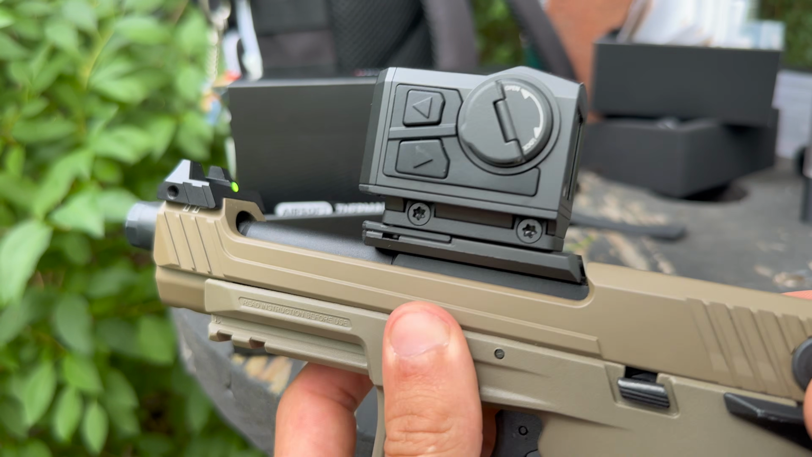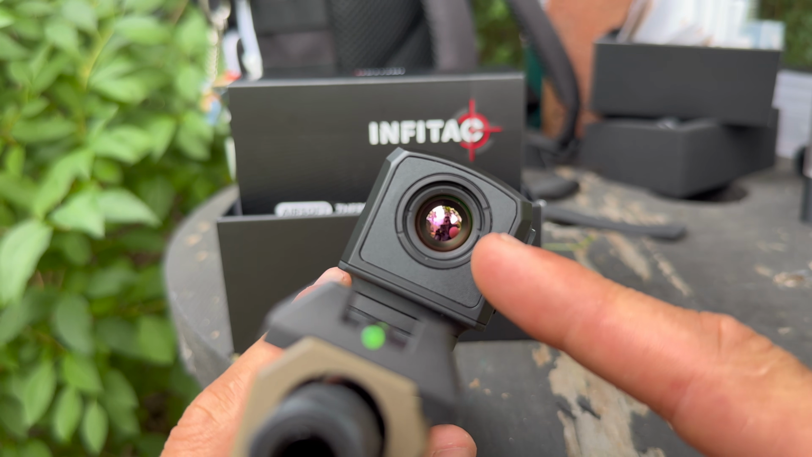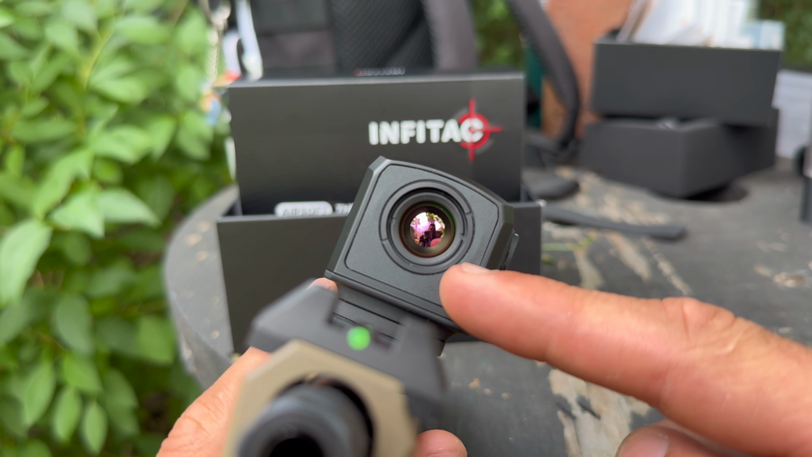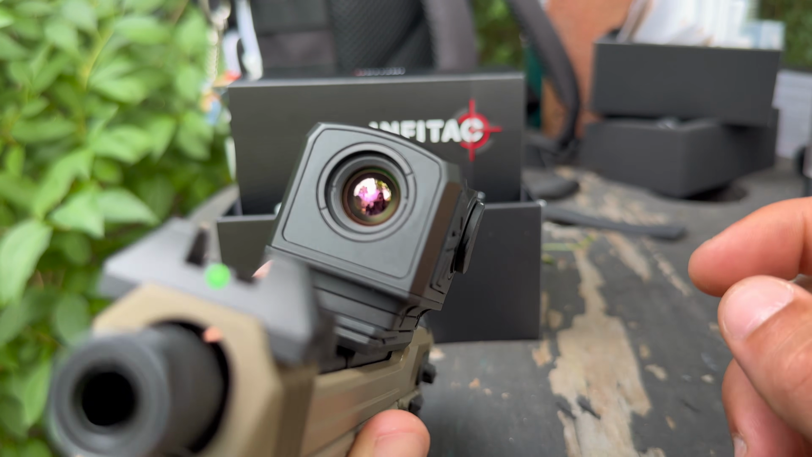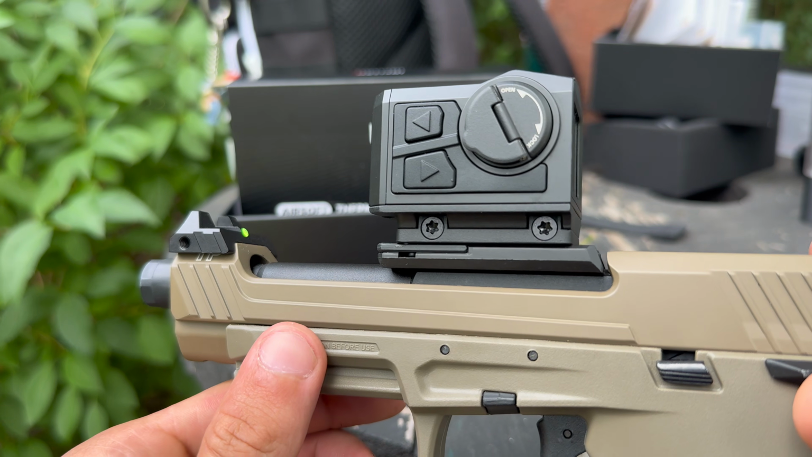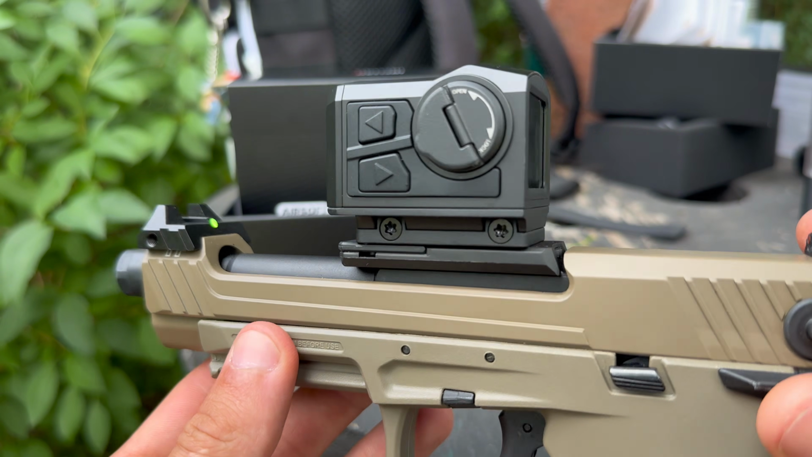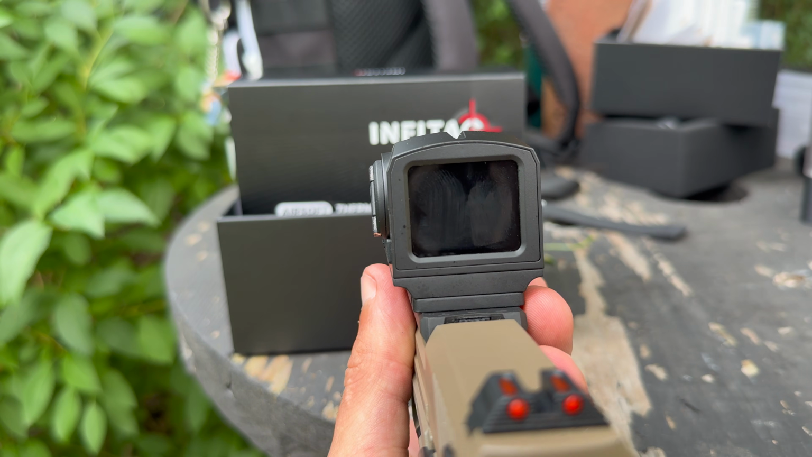A couple other things that I think are necessary: especially being that this is designed for Airsoft, they should include some sort of screen protector. You can't use glass or plastic. It would have to be a honeycomb, and I think that should come straight out of the box as well to protect something like this, especially at how pricey this is, almost running more in most cases than a really good primary GBBR. You're going to want to make sure that's protected. Other than that, I think Infitac hit all the boxes on this one.